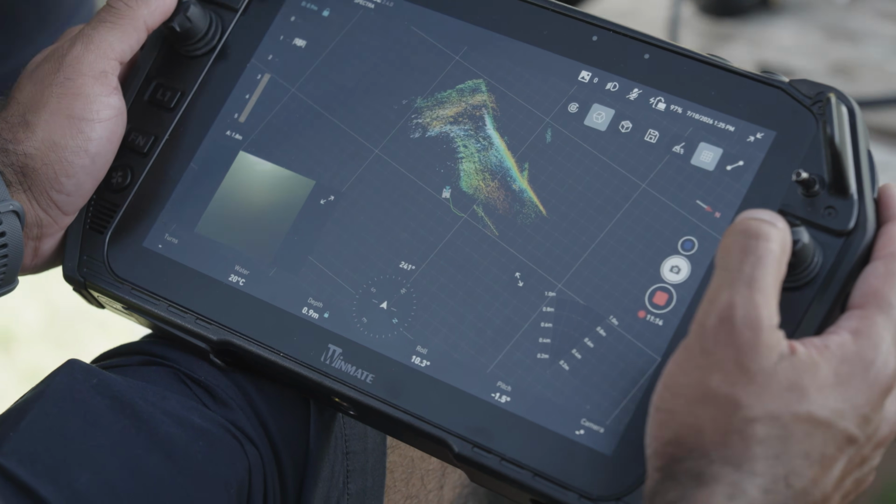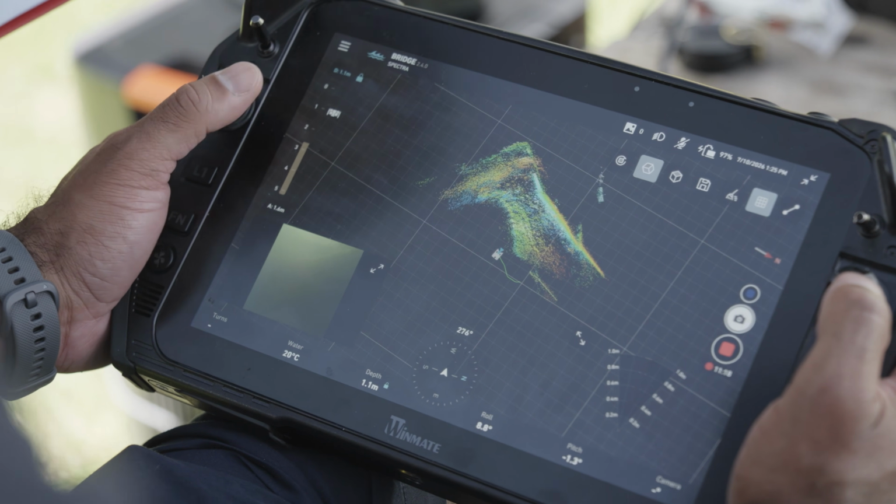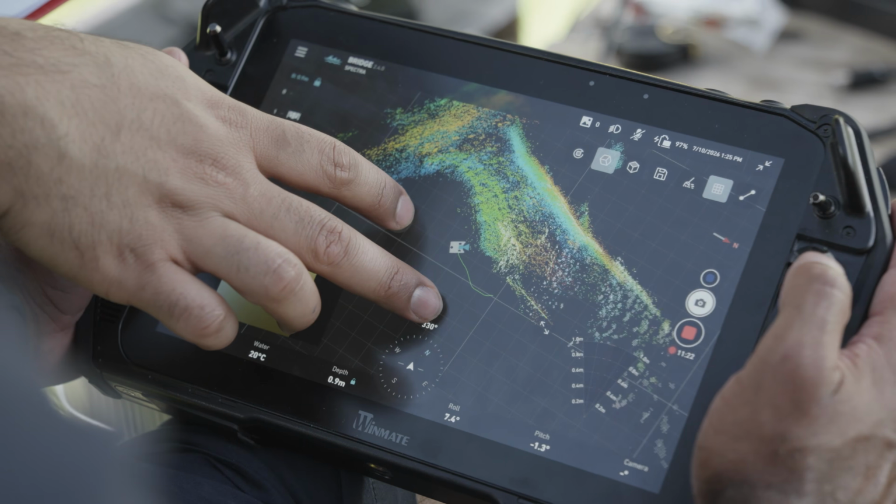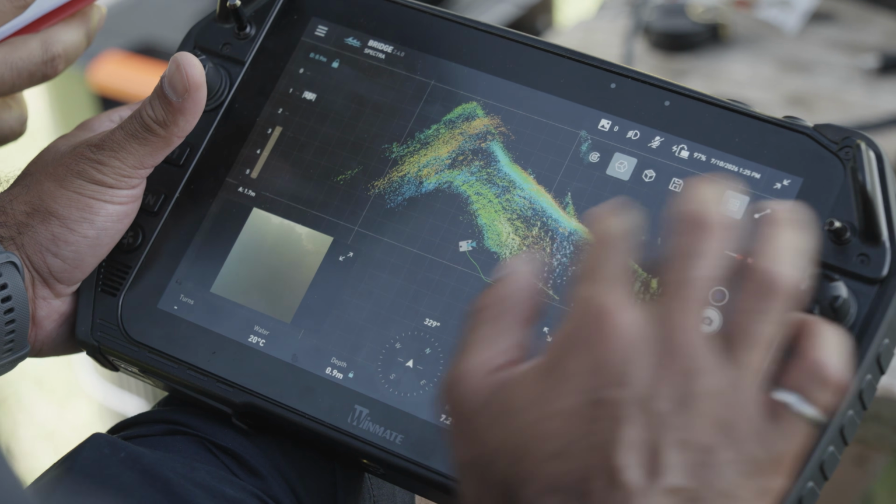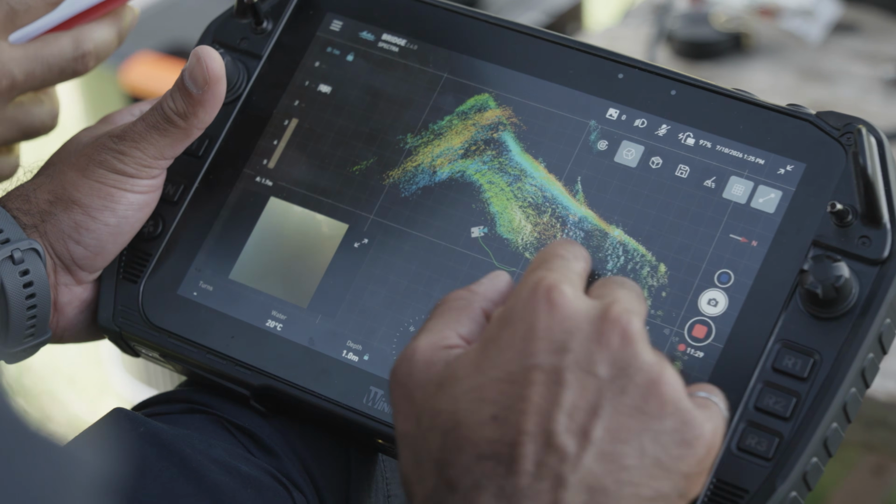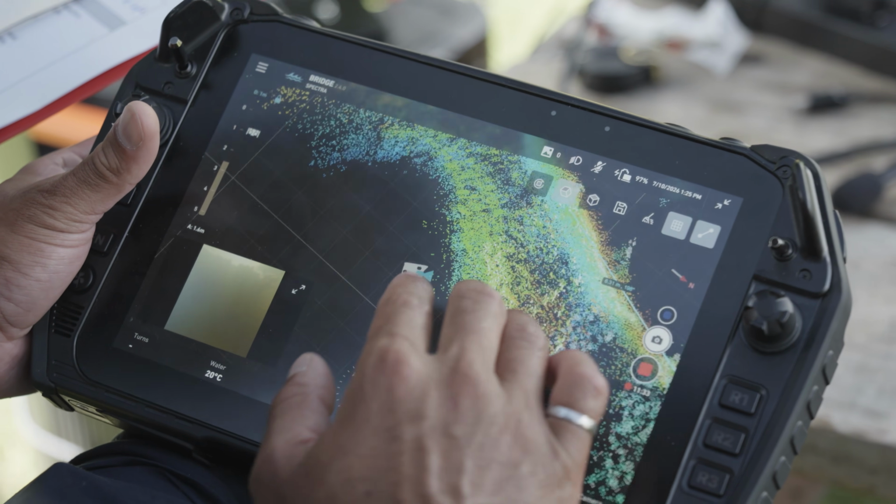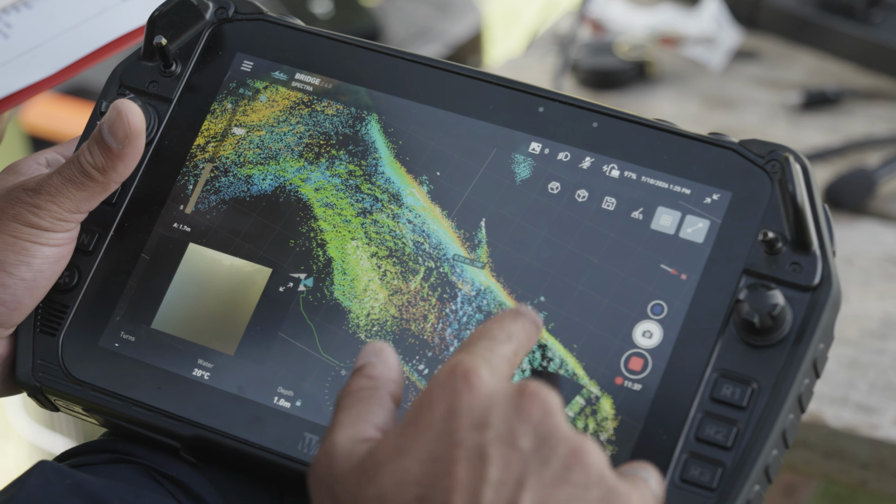Seeing the rough structure of the trash racks is the corner of the dam here. And I'm just going to yaw my ROV to see the rest of it. And then I can roughly make out the trash rack here. If I take a measurement tool, click from this point to this point, I see roughly a measurement of 6 meters on this line here